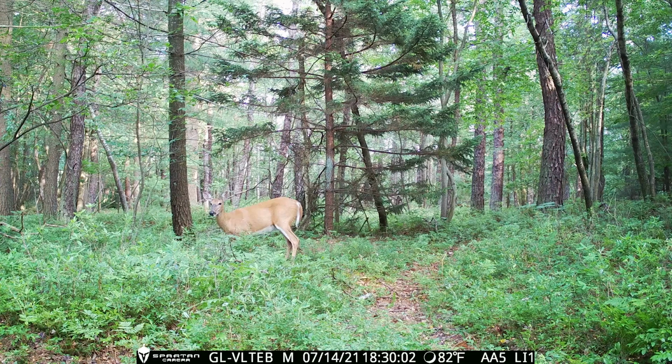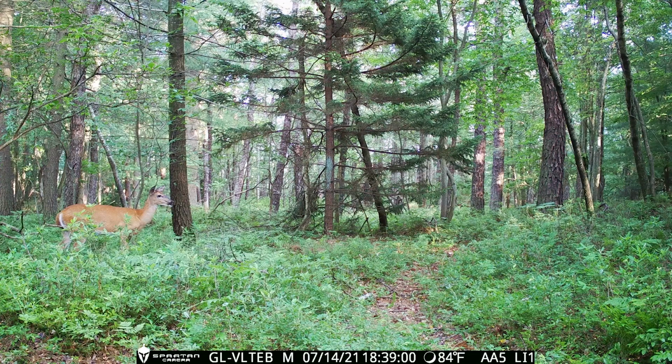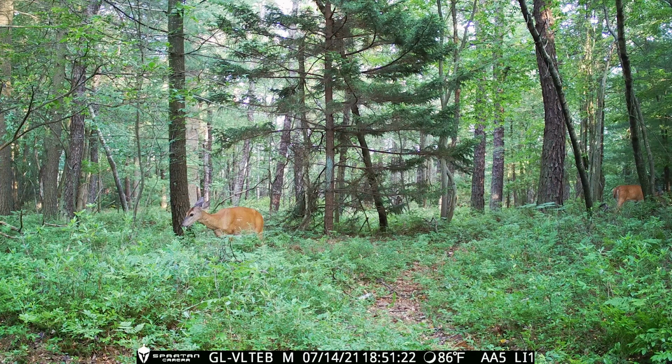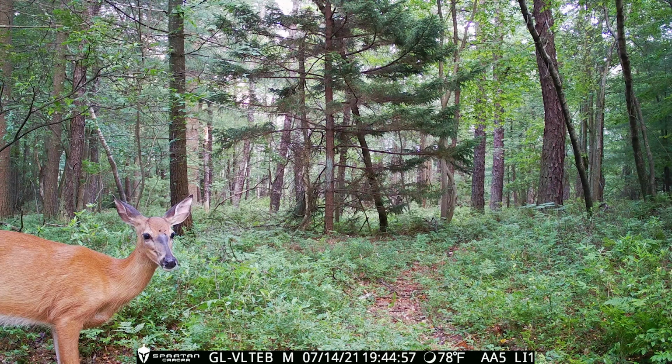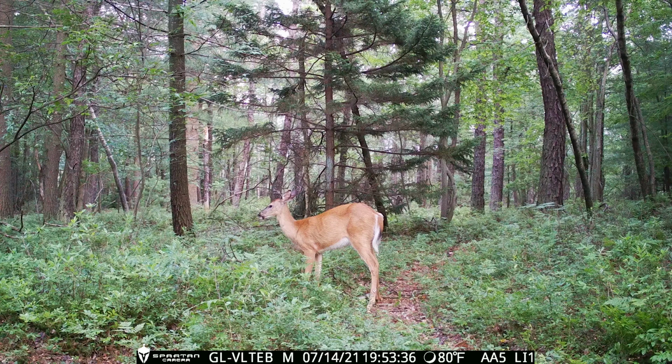But as far as battery life goes, I haven't had it long enough to know, but running 12 batteries off this thing, I've got to imagine it's going to last a pretty good while. To close out this video, I'm just going to show you some sample photos and videos that it's taken over the last couple weeks. Night images, the day images, give you an idea of quality,